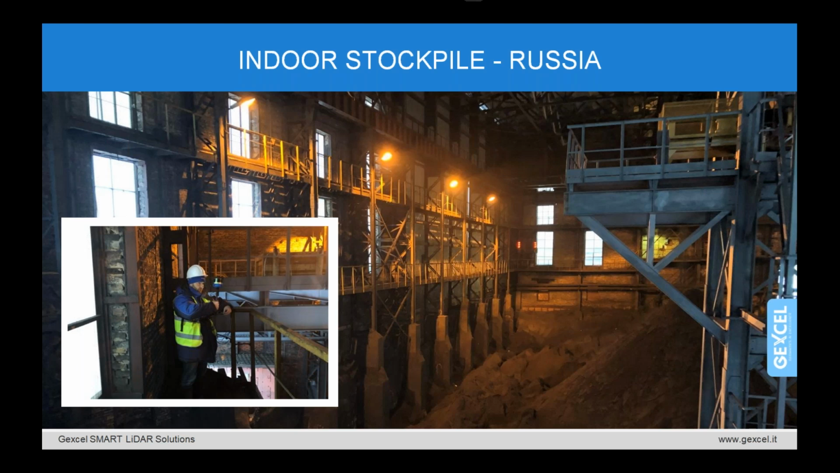Let's now move to another site. We are now in Russia at an indoor iron stockpile. Our partner ScanMax is a pioneer in the usage of portable mobile mapping systems applied to the mining sector. And I am very glad to anticipate that ScanMax will be our guest on May 6th. So don't miss the opportunity to directly experience with them another mining application, the underground one. With them, we will investigate this kind of industry field in a webinar. But let me go back to today's story.